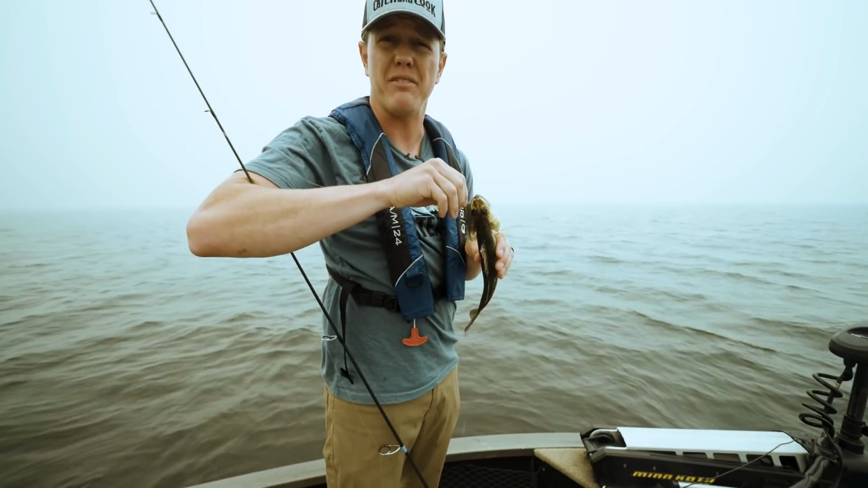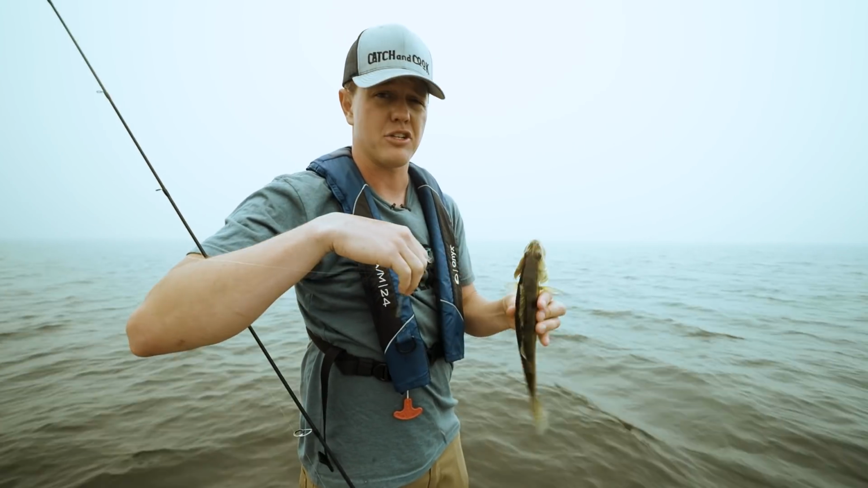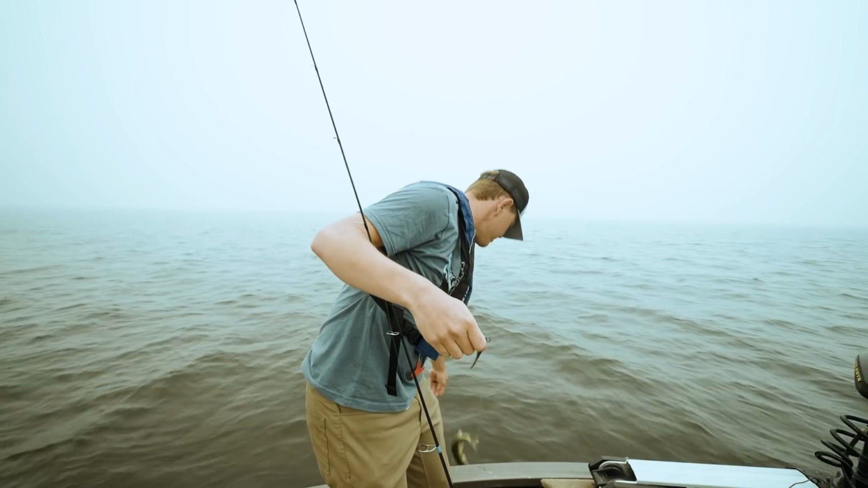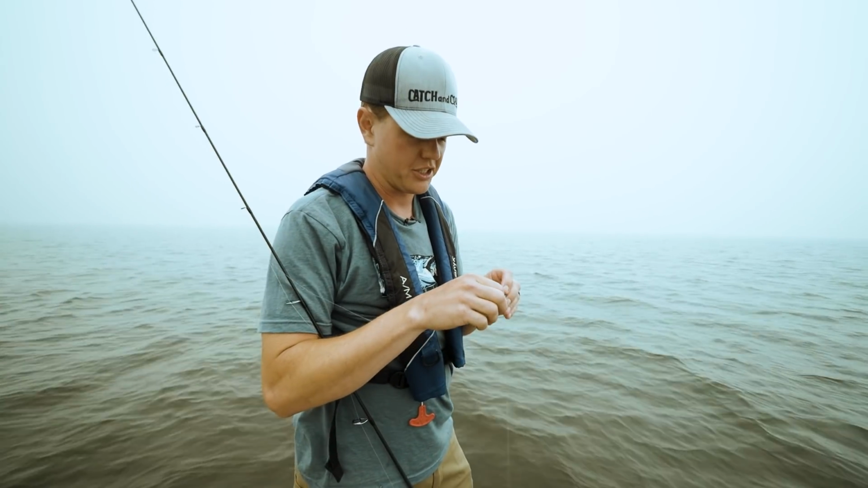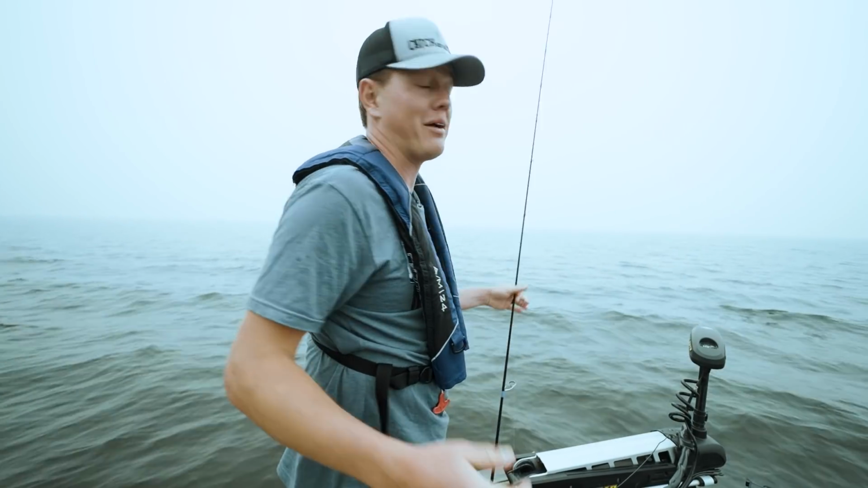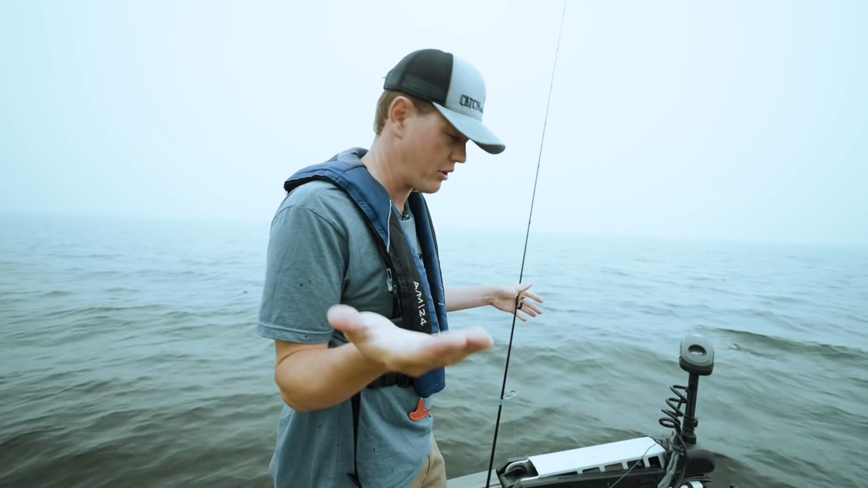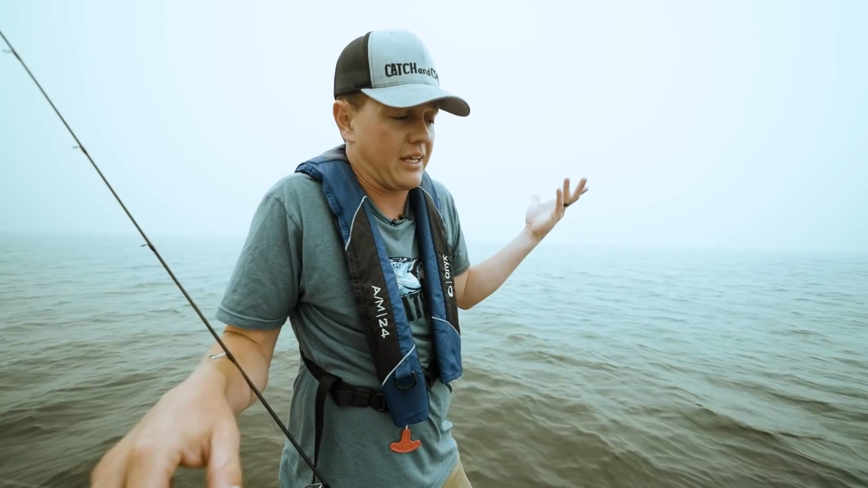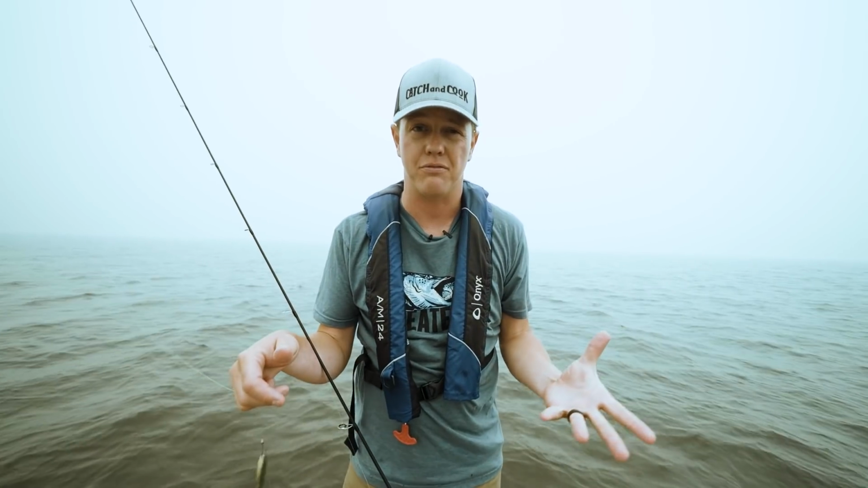Verdict on live imaging, Humminbird Live, Livescope, active target, whatever you might be using, it's incredible technology. It's to the point of, yes, it's dangerous. Back to the original question, is Livescope worth it? Yes, I think it is. Just like any of the technology, like side imaging, the price is gonna keep dropping. Right now, you're looking at $4,000 Canadian for the full kit.